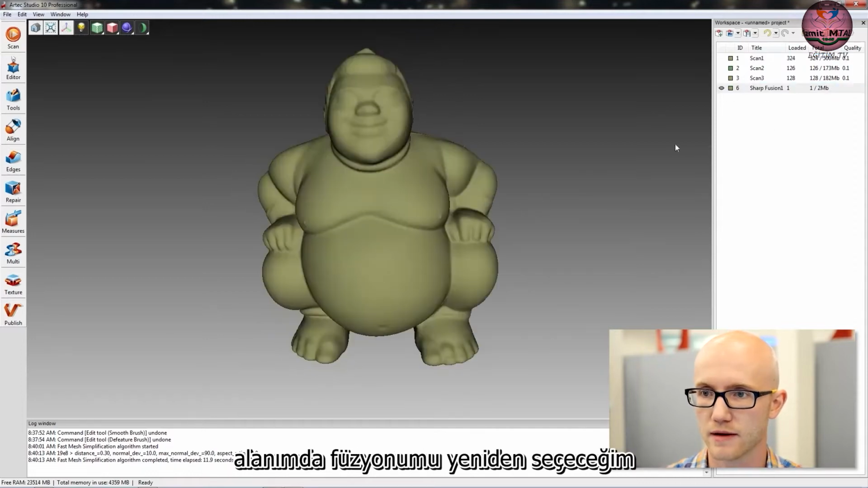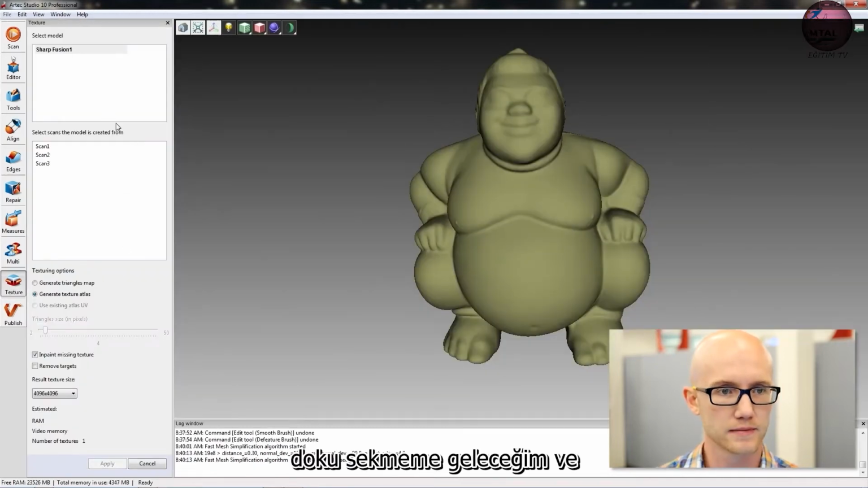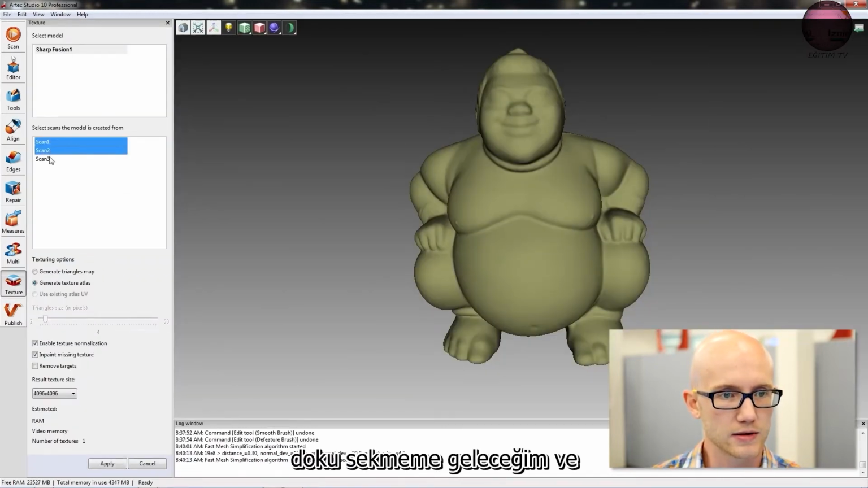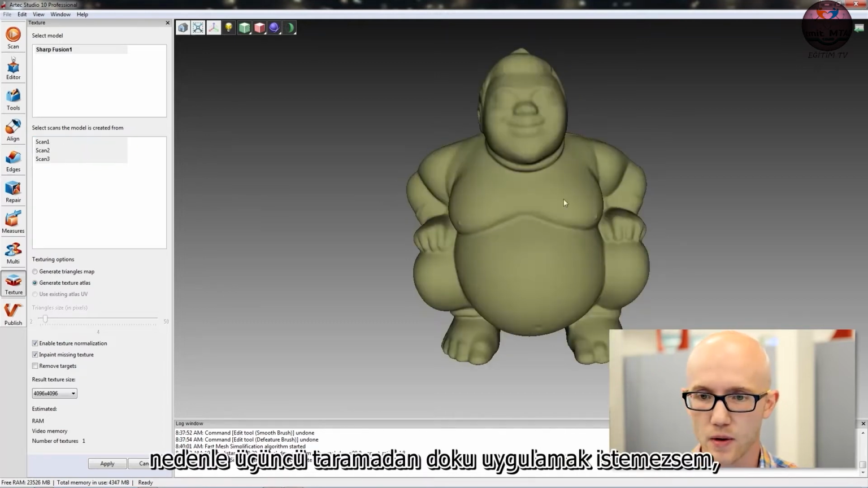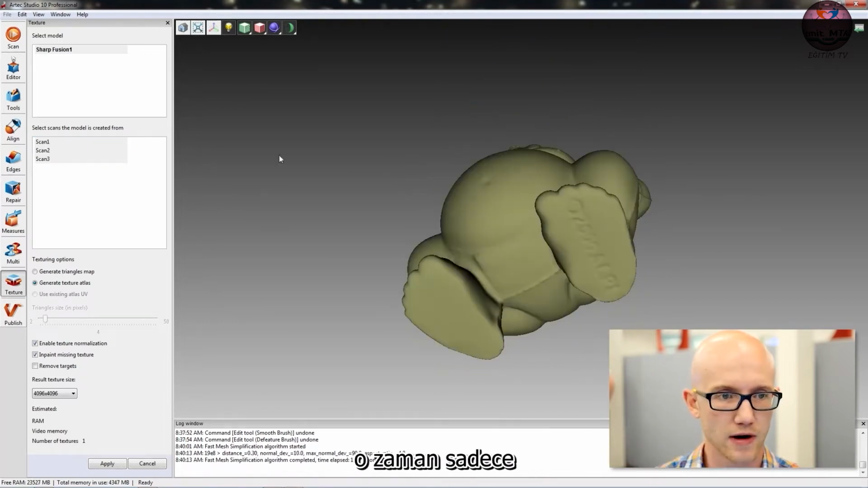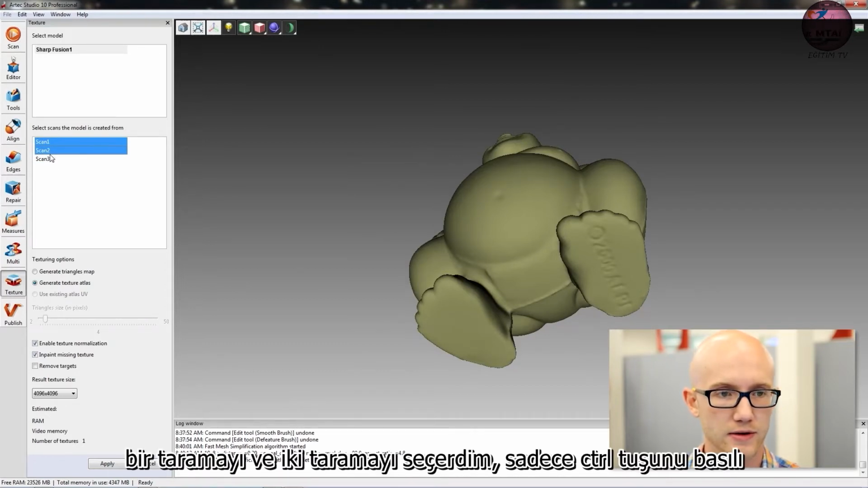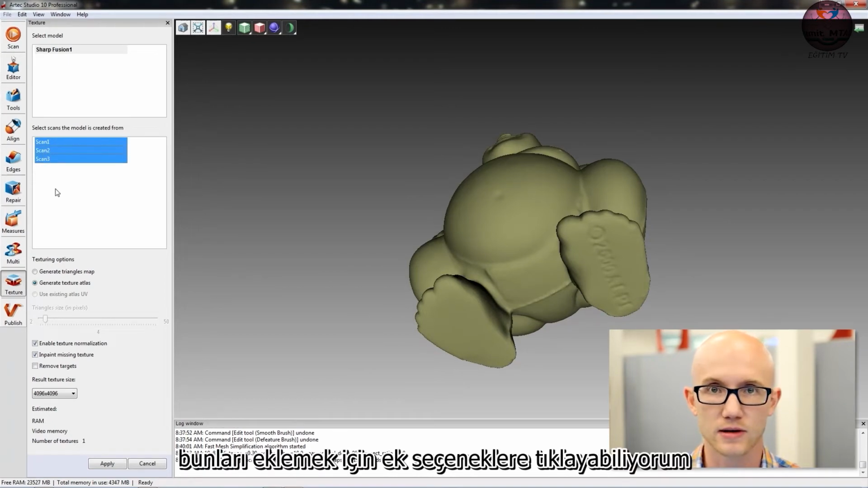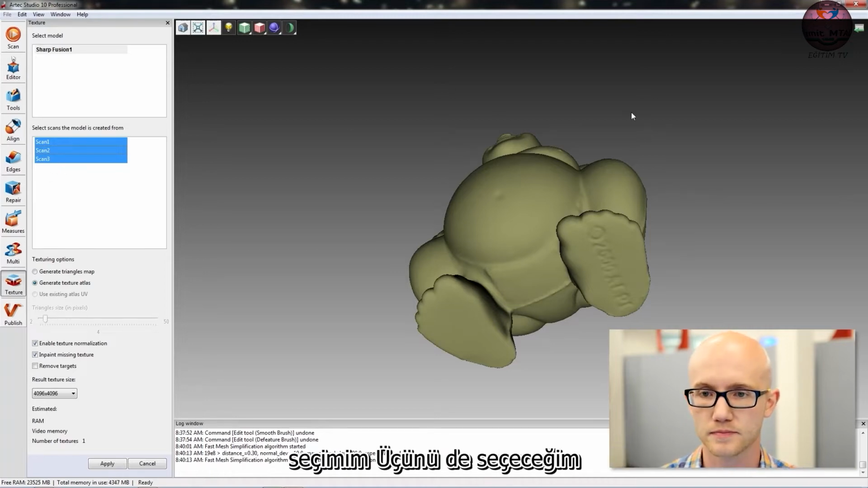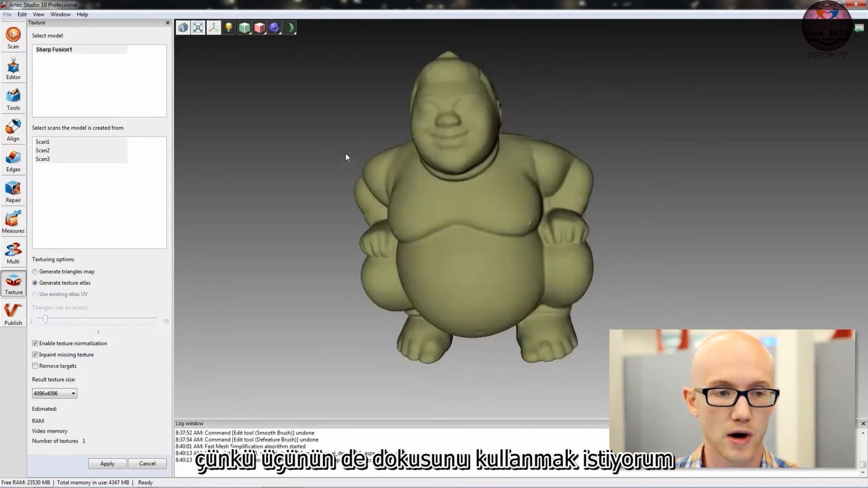So I'm going to reselect my Fusion over here in my workspace. I'm going to come over to my Texture tab, and I'm going to select all 3 of my raw scans here. If for some reason I did not want to apply texture from Scan 3, then I would just select Scan 1 and Scan 2. I'm just doing my standard Windows selection where I hold the Control key and I can click on additional options to add them to my selection. I'm going to select all three because I want to use the texture from all three.